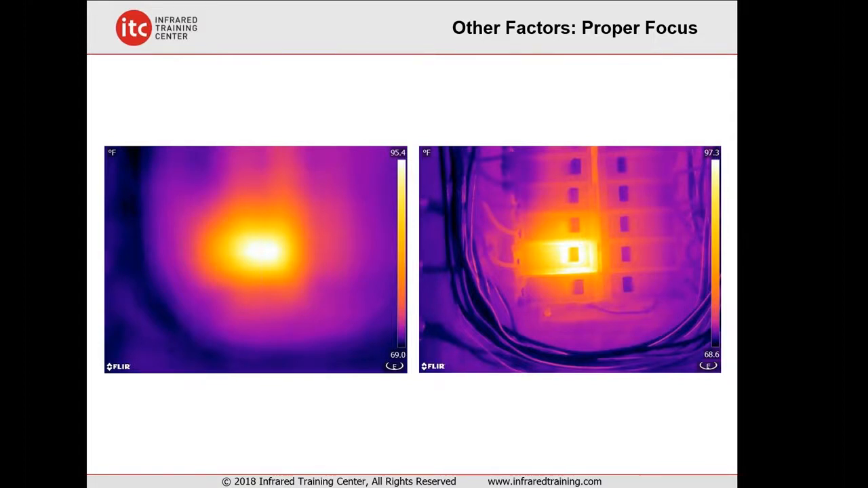Now, resolution aside, you have to know what you're doing as a thermographer. Having the proper training is really important as well, because even with good resolution, you still have to know how to operate the camera properly, and these are things that can affect your temperature measurement accuracy also.